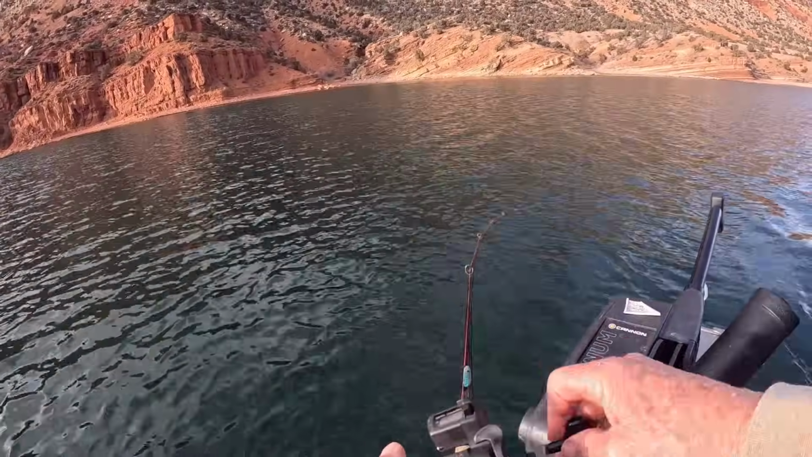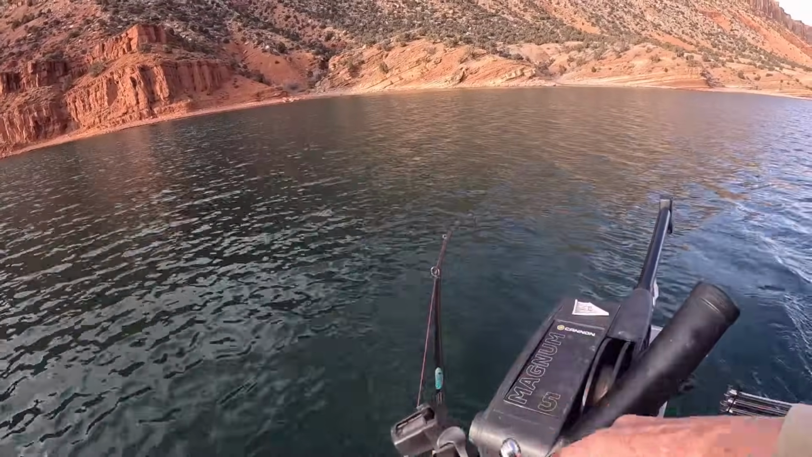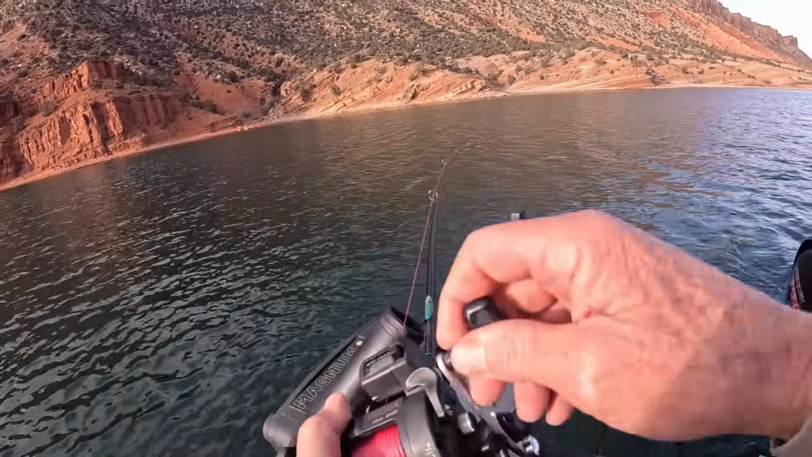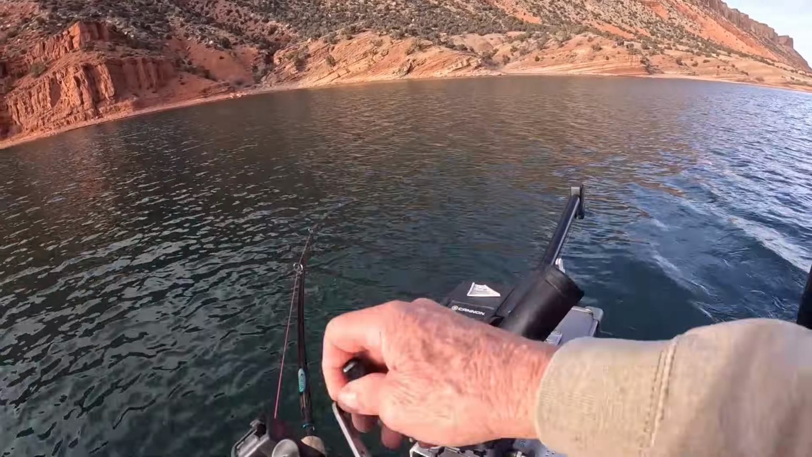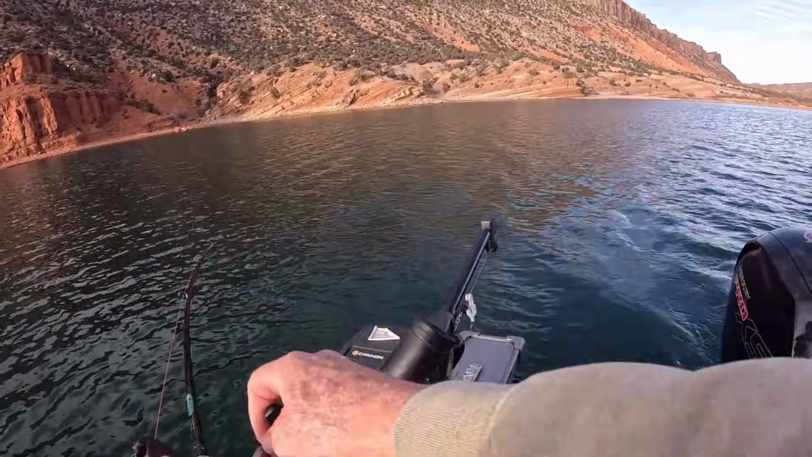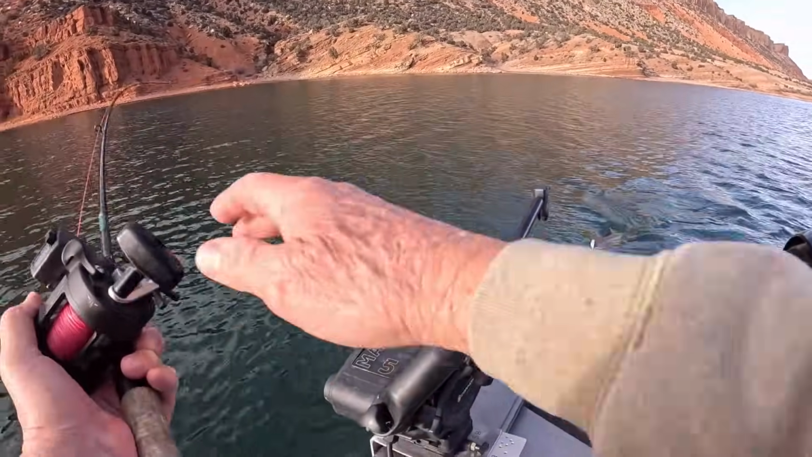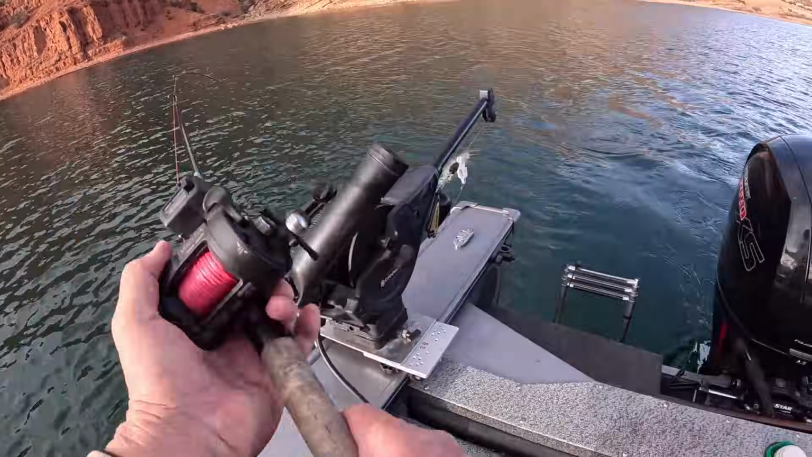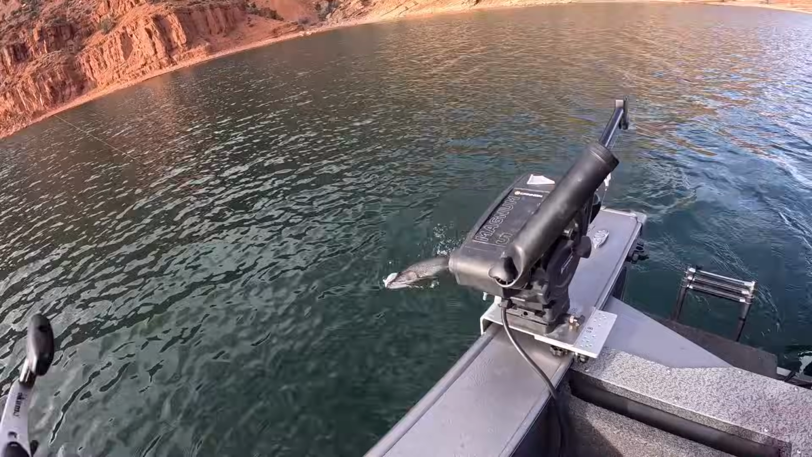Still 37 feet out. We're going just a little tiny bit because I still have my other line out. So I don't want that to get all the way down to the bottom. Oh yeah, all right, nice little fish. I'll take that one. Look at that, he wanted the white. For sure, for sure. Look at that fish. There he is.